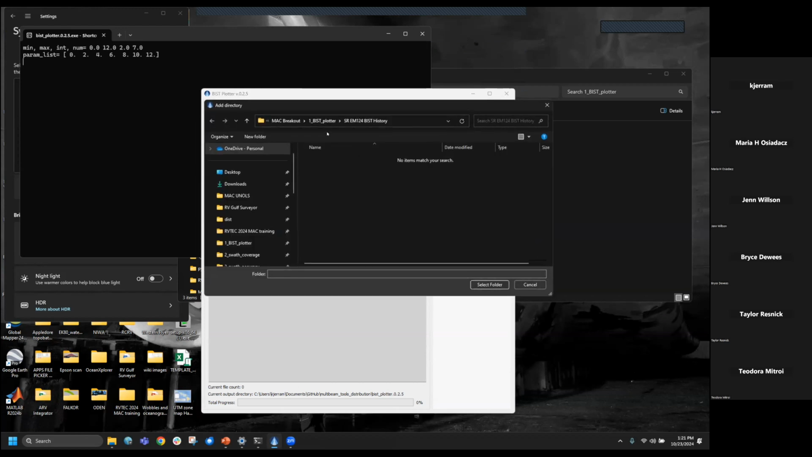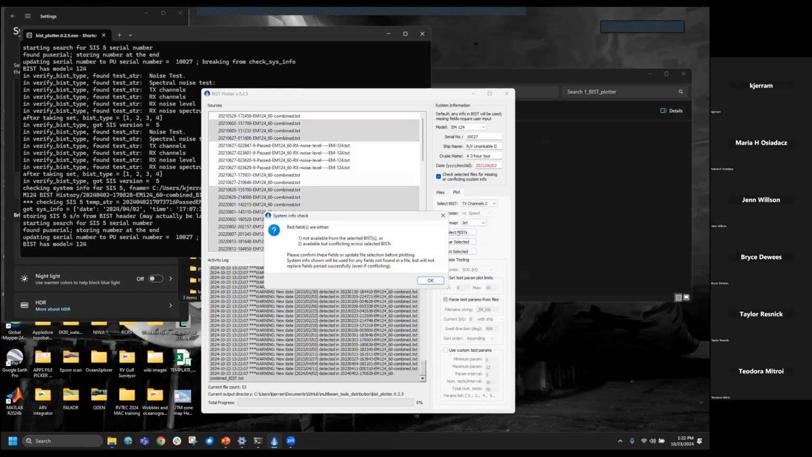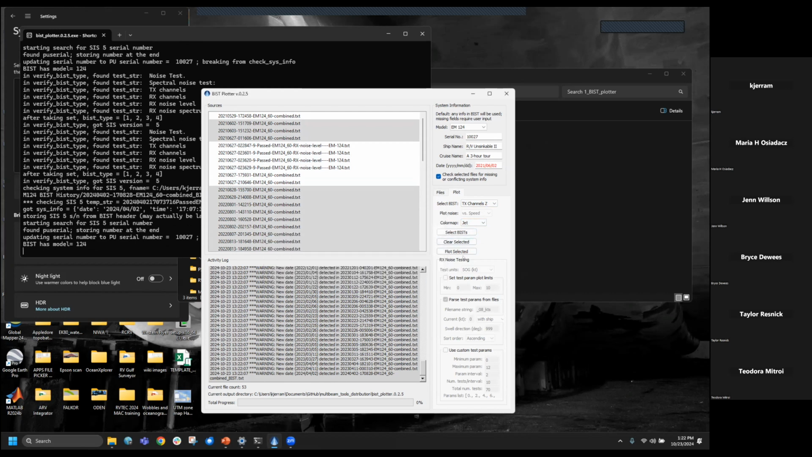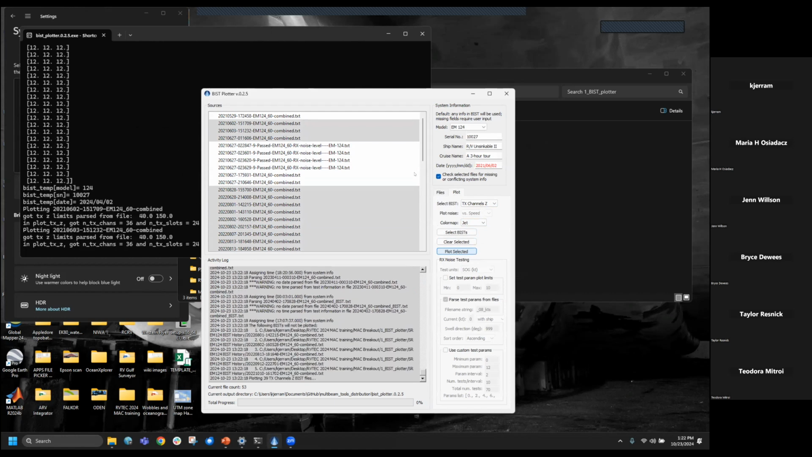So we can add a directory. Just say grab every BIST in this folder. So every ship has some folder on the desktop, and they've just saved BIST there for 10 years. You can add that directory, pick out what test you want to run. We're going to run TX channel Z because that's most important to start with. You got to make sure you can transmit, and then basically select your BIST. It'll scan each BIST in that directory, look to see whether there's a TX channels test available. If there is, it'll flag it and say, okay, let's plot all those. It'll take a second here.